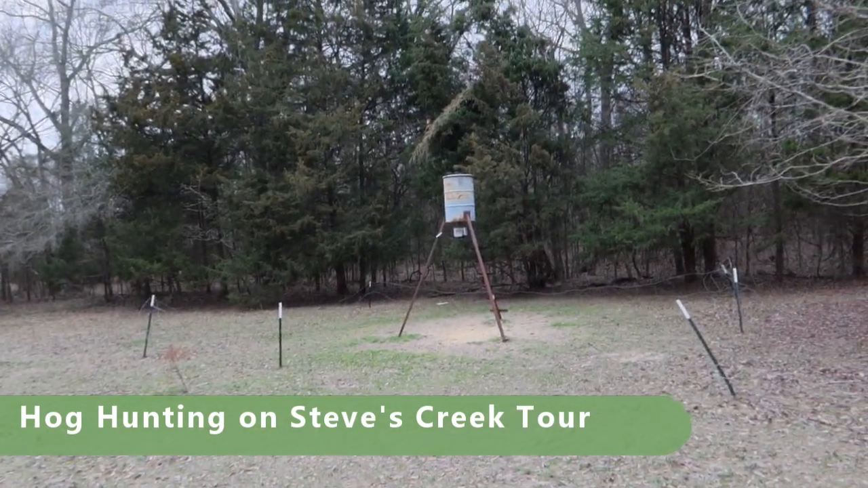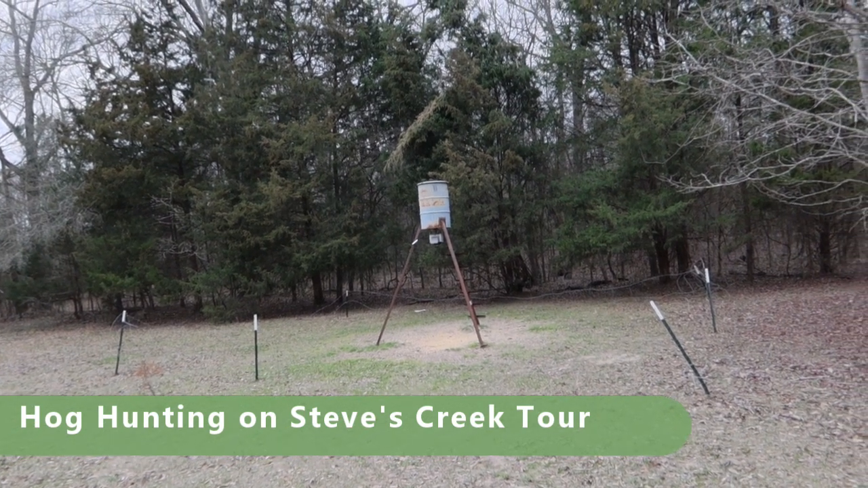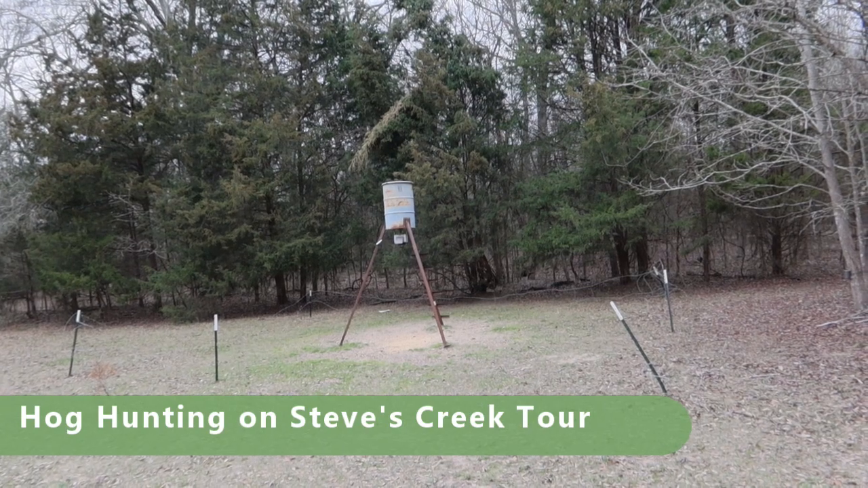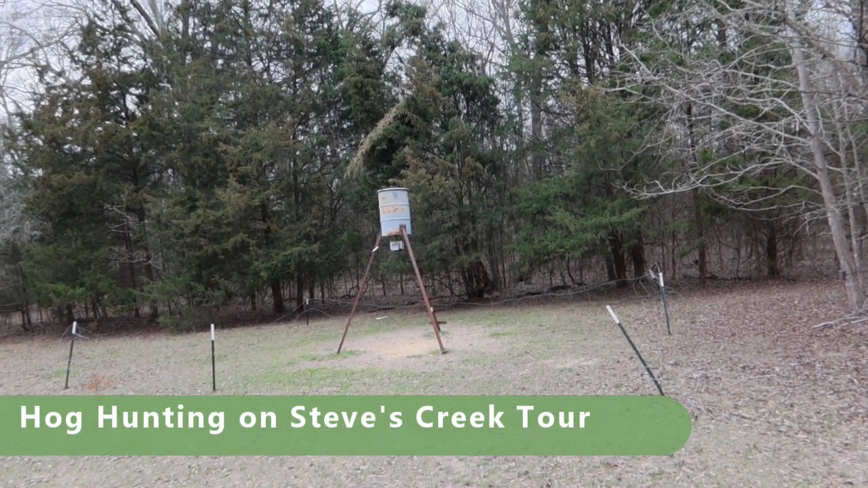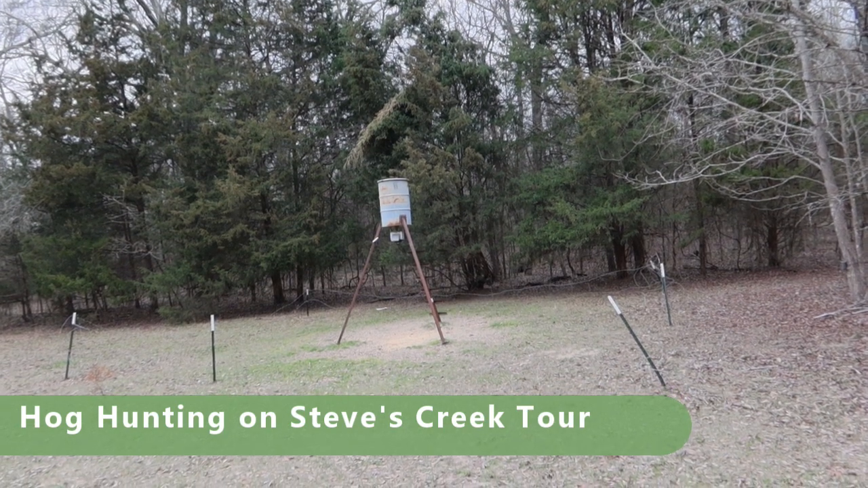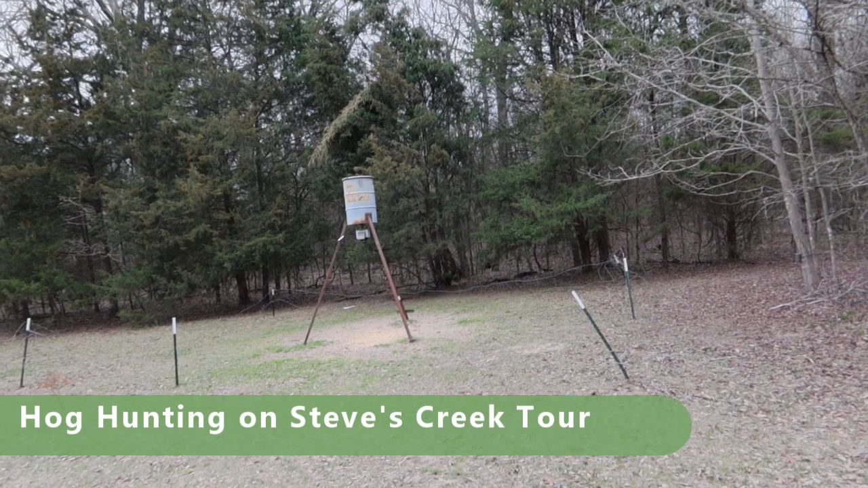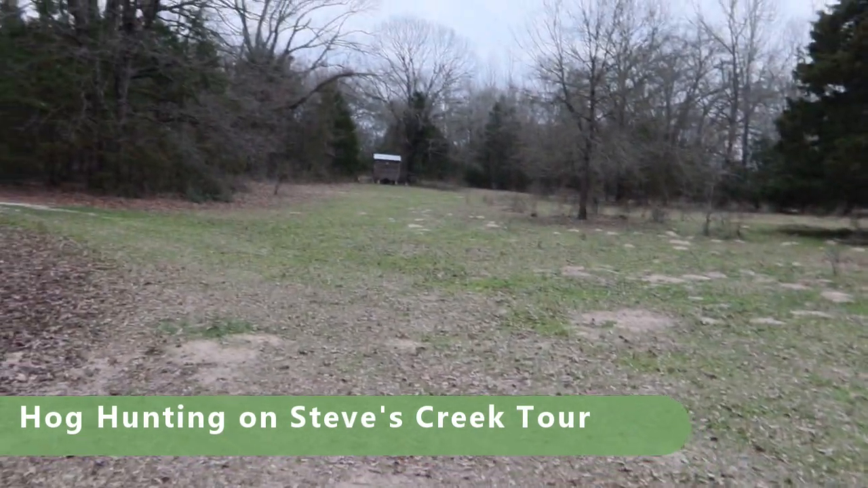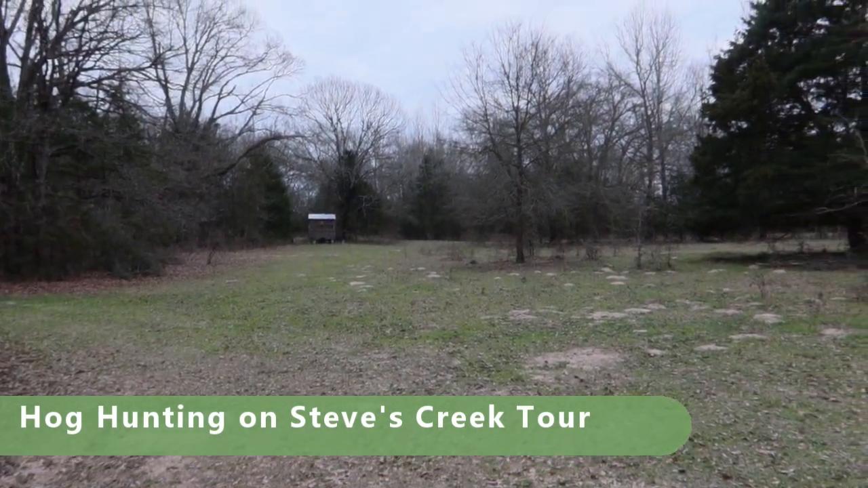Here's one of the feeders. They all have motion activated pig lights on them, so when something walks underneath them at night, they'll light up with a real nice green glow. So you technically don't need any optic lights on your gun if you're just going to hunt the feeders. And this one, that's where the actual blind is, so about a 50 or 60 yard shot.